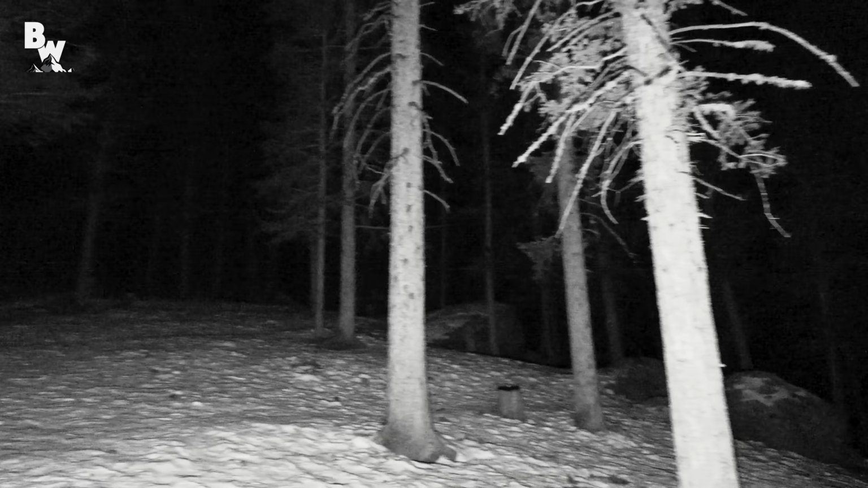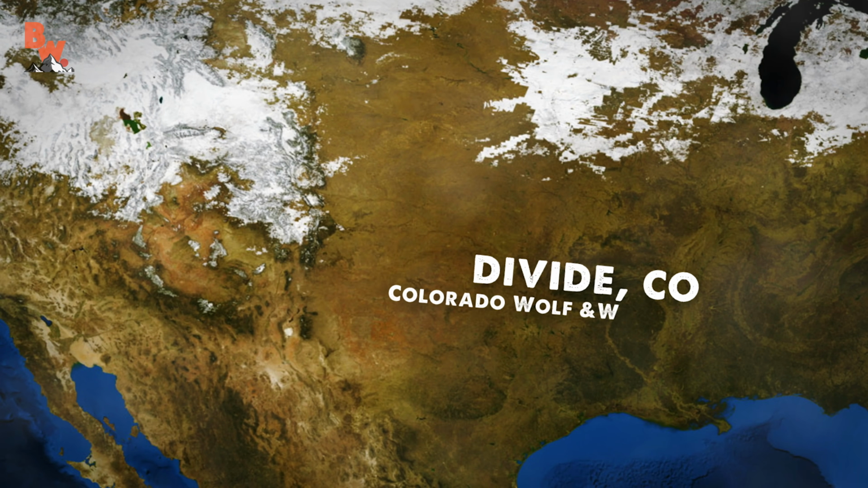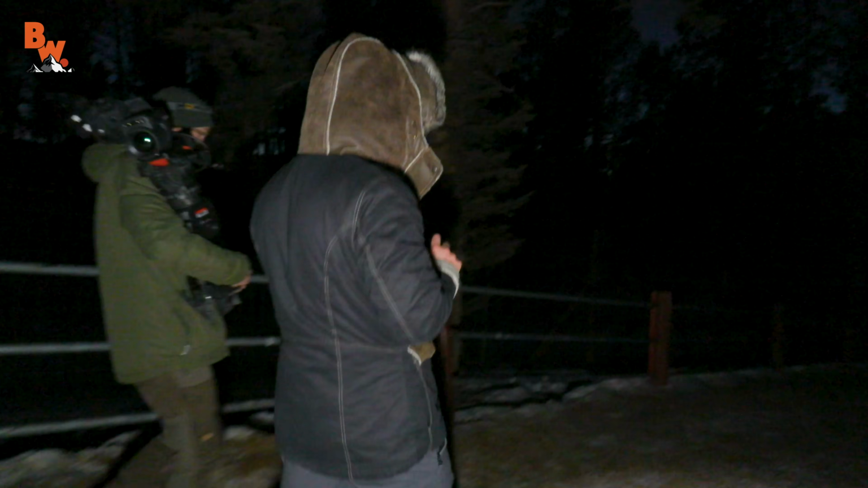Seeing animals at night can be incredibly difficult, especially when moving about with a camera crew. So we are heading to the Wolf Center, where we will be given the chance to get into an enclosure with wolves. These predators are fairly active at night and should give us a fantastic subject matter to capture on the FLIR camera. It's a little eerie. Yeah.